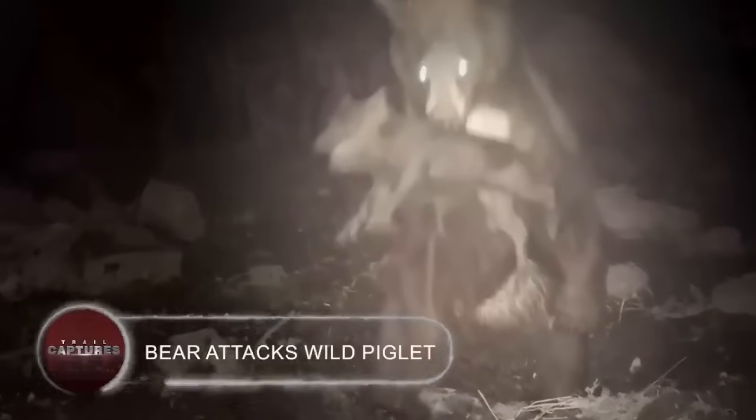Bear attacks wild piglet. The Teton Ranch Conservancy is the scene of a ferocious hunt captured on camera. As a wild piglet is being chased by a grizzly, the bear made a leap. That is, a leap towards success. Just as he was about to lose his catch, he managed to get the piglet this time, and with his enormous jaws clamped shut, the bear disappears from view.